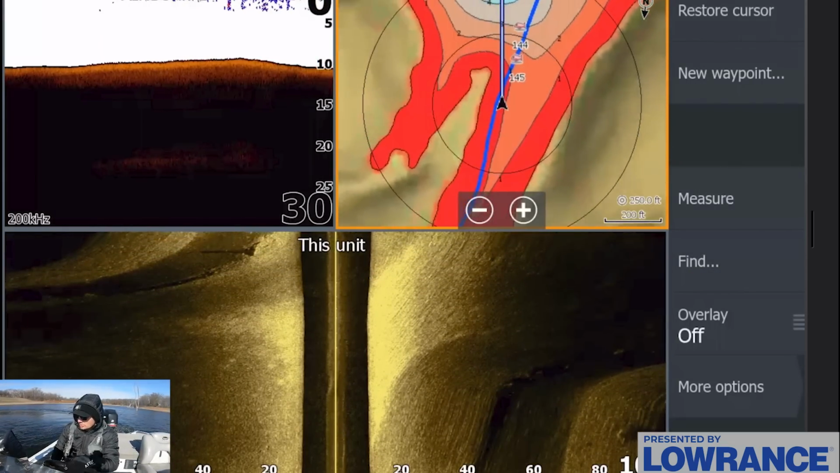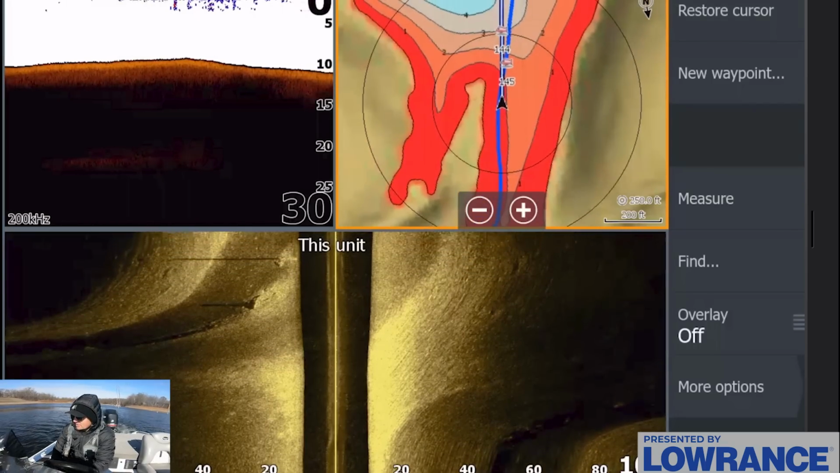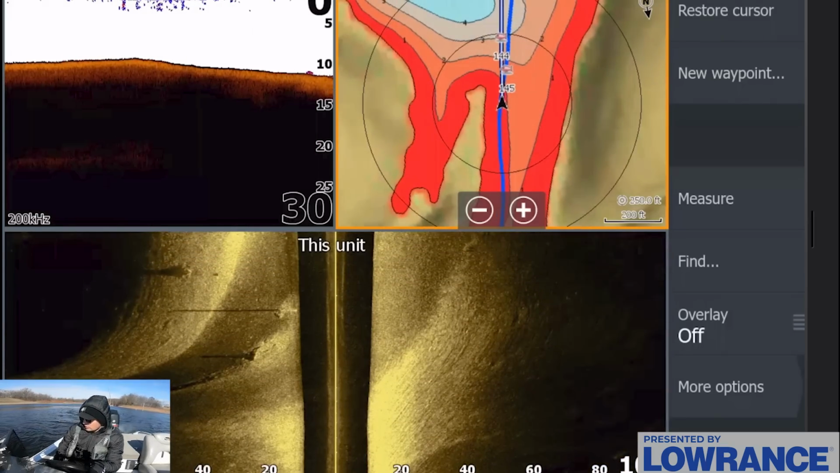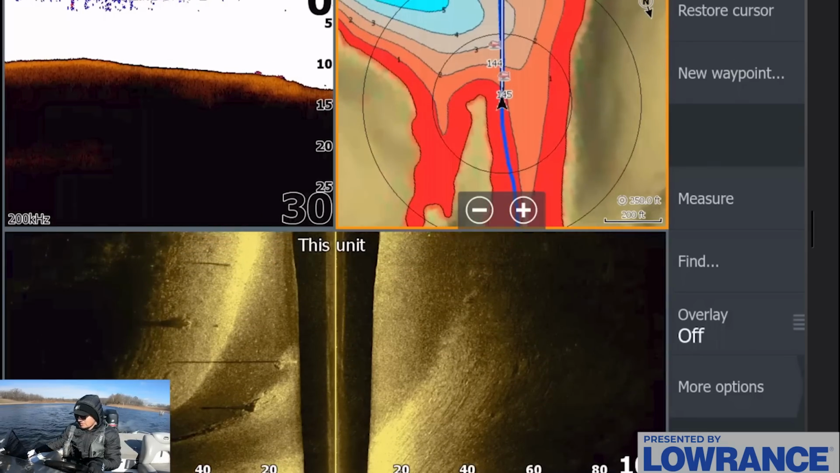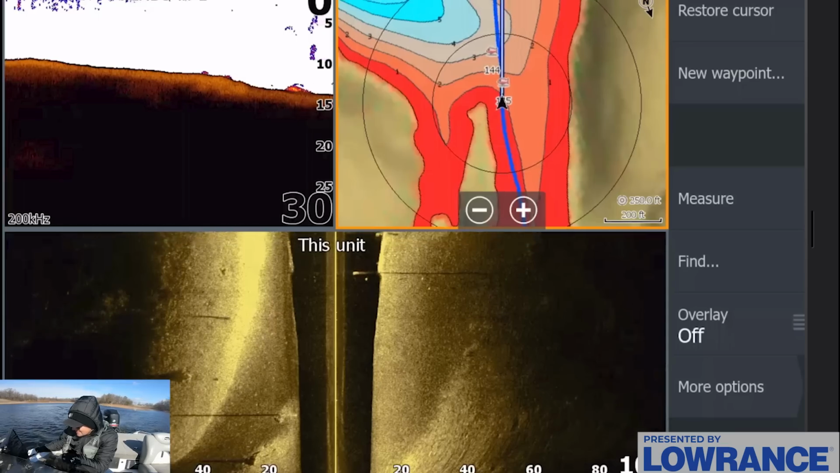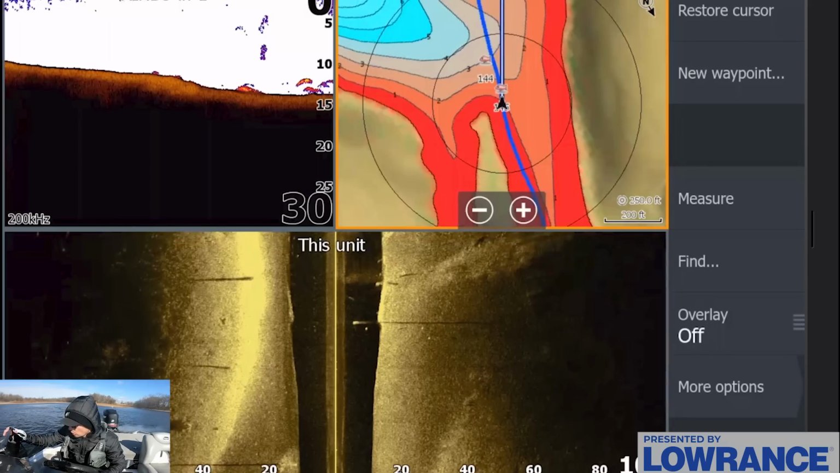We saw a decent arch. It wasn't anything crazy. There were a couple of fish around the stump there. The thing about this is that, again, you're not gonna see hundreds of fish on these areas, but these fish will just winter and settle down on some of these isolated stumps, on some of these small pieces of cover. And I really want to look around on side scan. You can actually see a fish suspended right around these stumps.